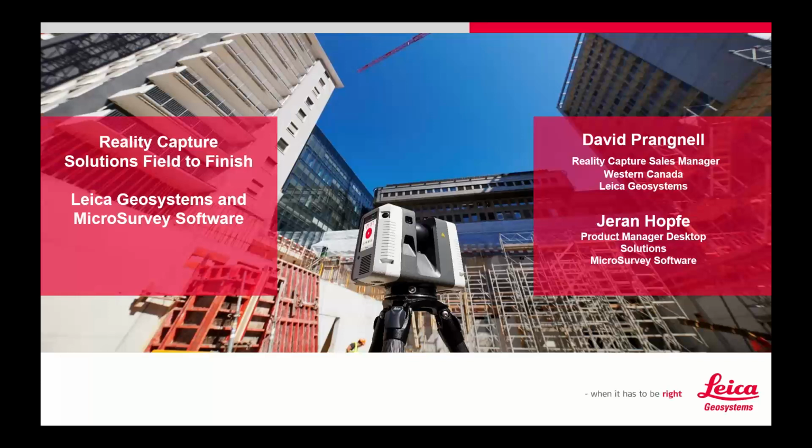We're going to do a quick presentation today on the reality capture solution, field to finish, as a combination of Leica Geosystems and MicroSurvey Software. Working with laser scanning and that sort of thing. We're going to focus on two pieces of hardware in particular, the RTC360 and BLK to go. And Jaron's going to show us some really cool stuff on what to do with that cloud data in MicroSurvey CAD Ultimate.